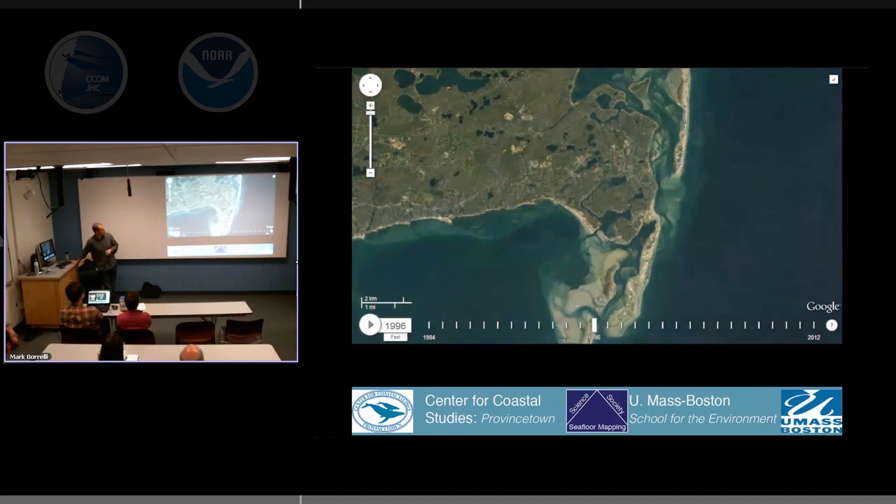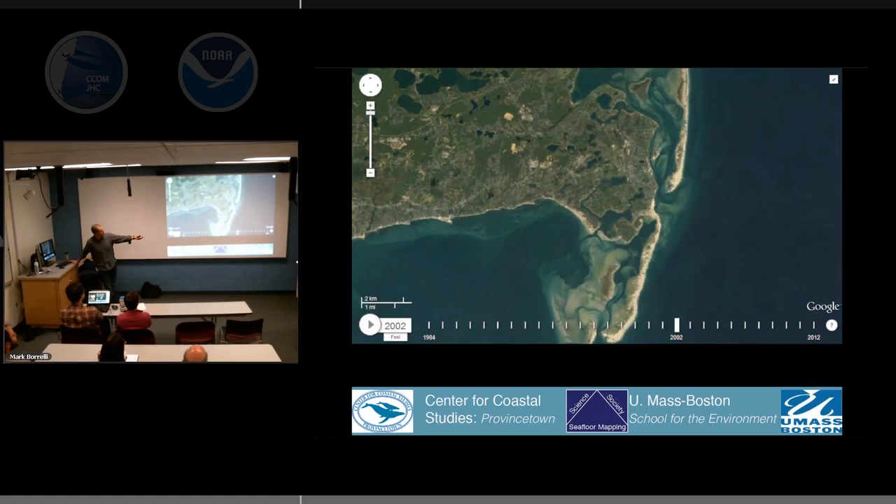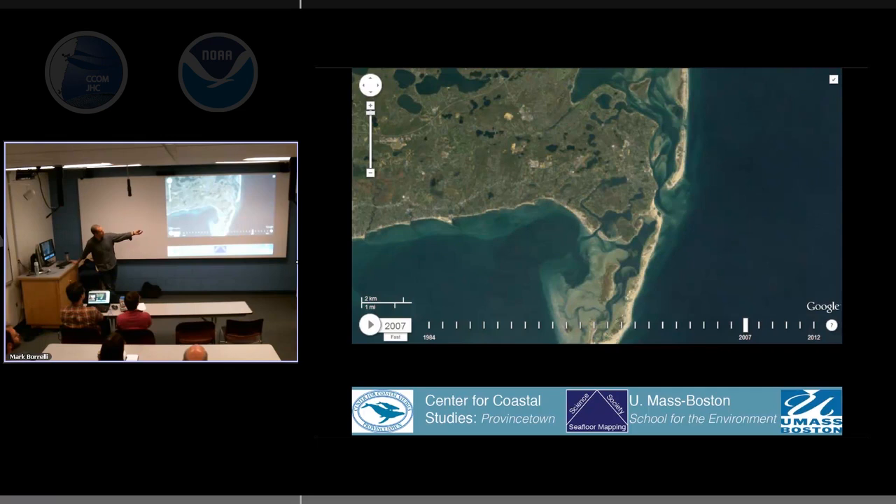There's a lot of pressure. As you can imagine, some of these houses are kind of nice. But as the system evolved, in 2007, another inlet formed, right up in here. Now, historically, this has been the place, the most hydraulically efficient area. There's a big bay in here, and this is the most hydraulically efficient area for this inlet to be. Historically, it's been in there.